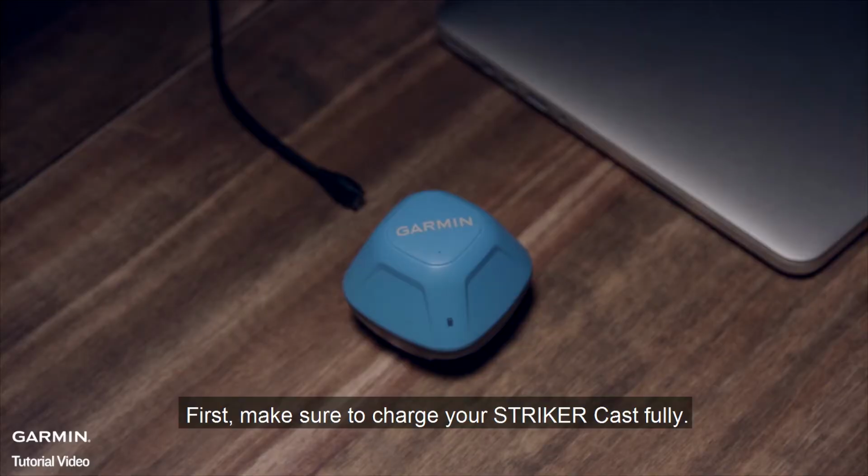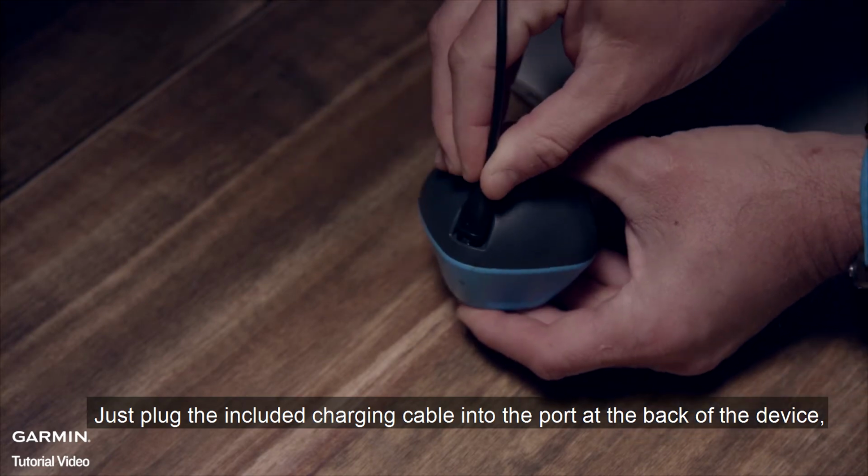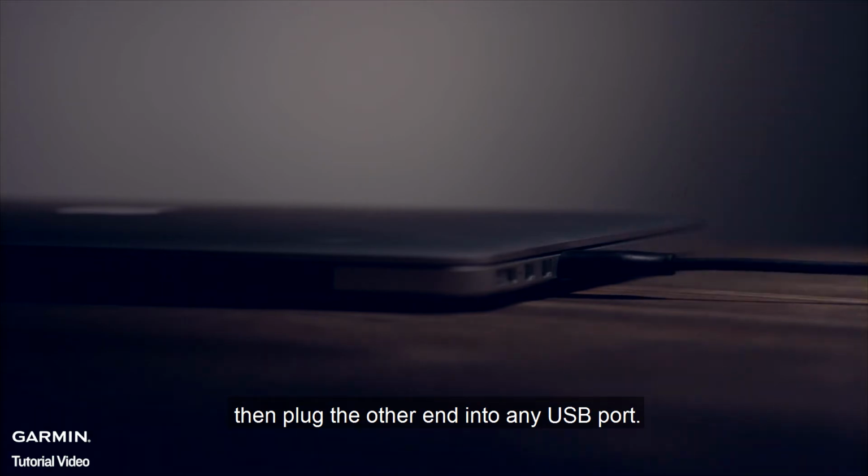First, make sure to charge your Striker Cast fully. Just plug the included charging cable into the port at the back of the device. Then plug the other end into any USB port.